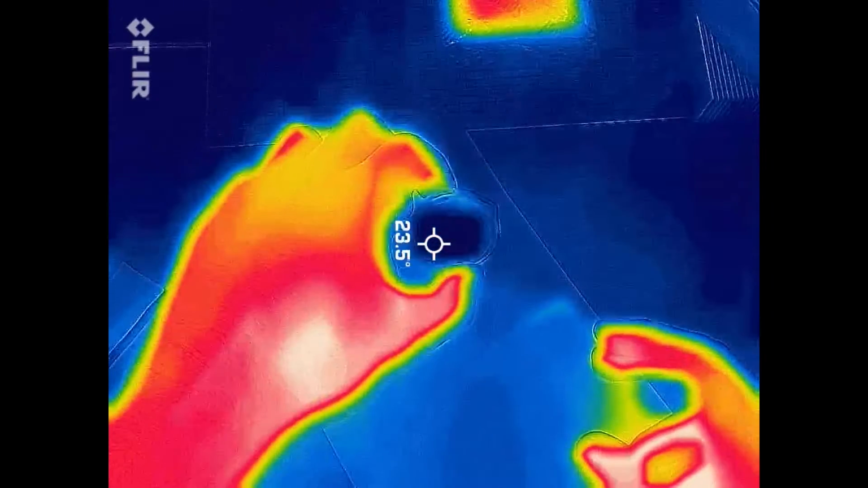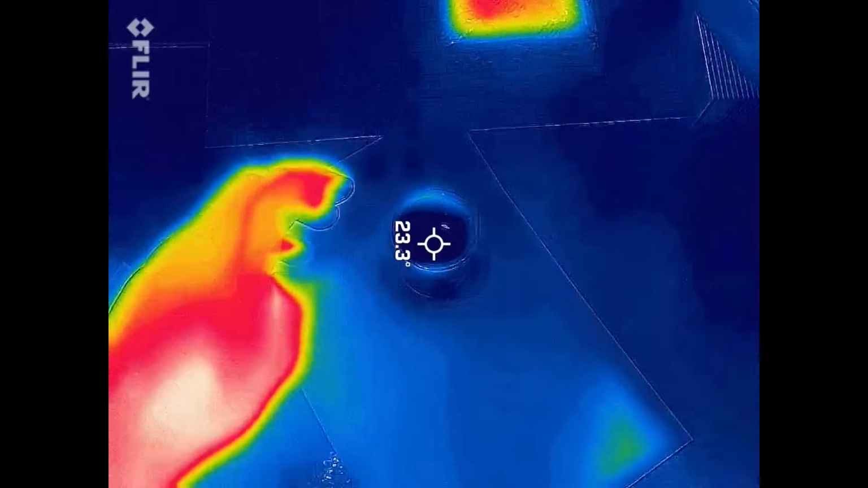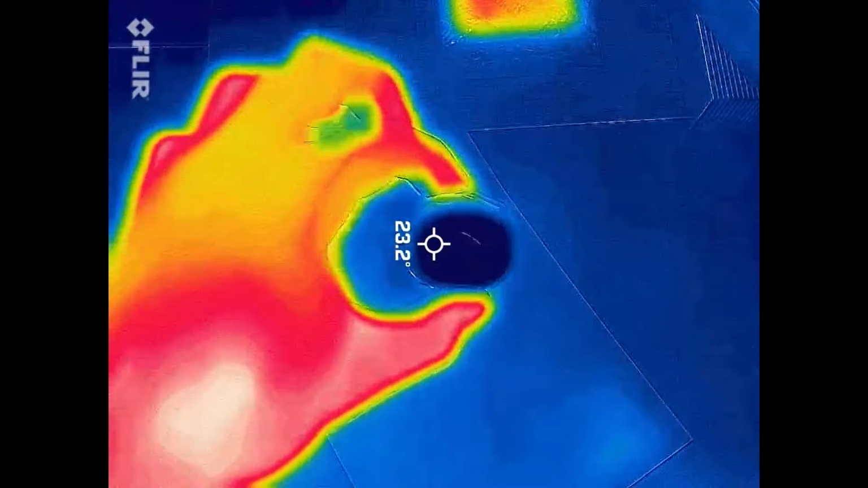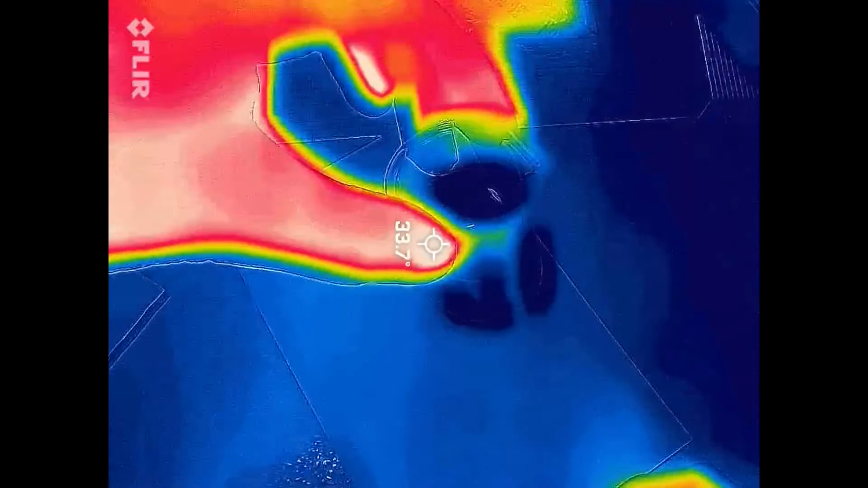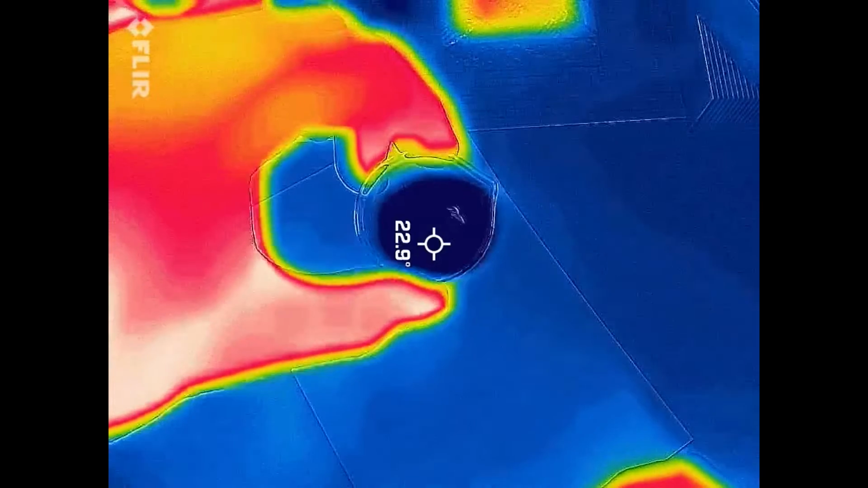Just mix, mix, mix. So the temperature is not dropping right away because it takes a little bit of time to not only cool down the beaker, but cool down the liquid as well. And the reason this is more suited for being a cold pack is once I show it against my hand, it can take a thermal load and not really increase in temperature that much until it is exhausted.